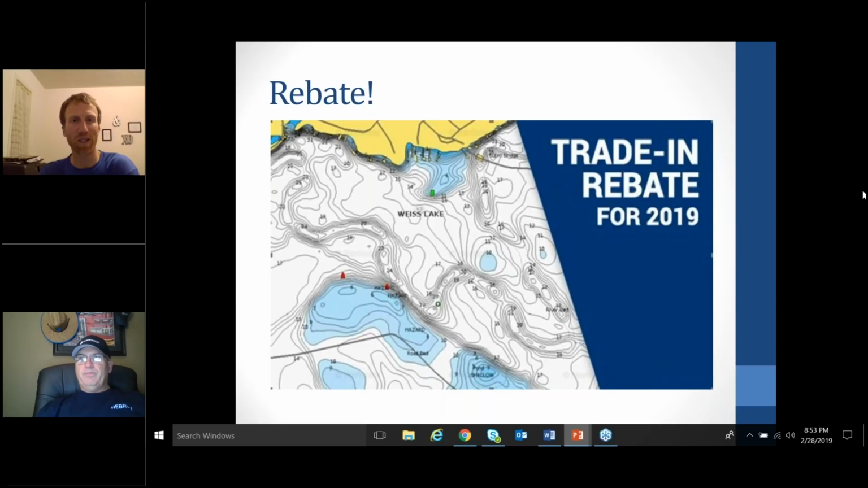I don't mess with the depth highlight a whole lot. I'm so used to just running around and reading the contour lines. But I do think that it's important, that it's a key feature. Definitely with our app especially, it's super easy to use.